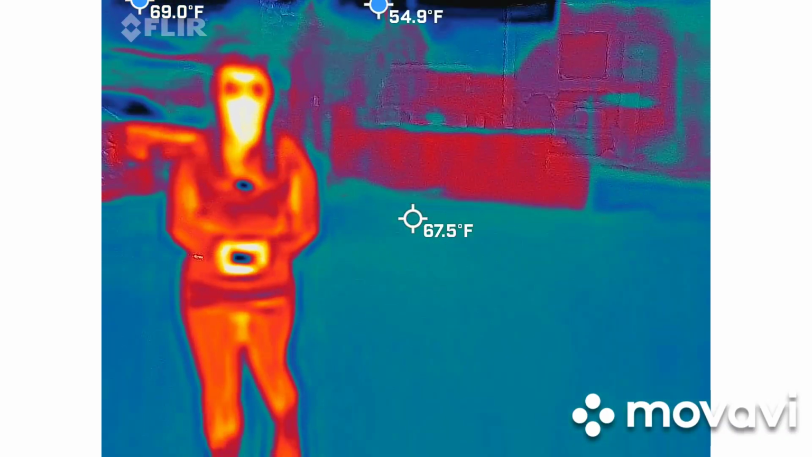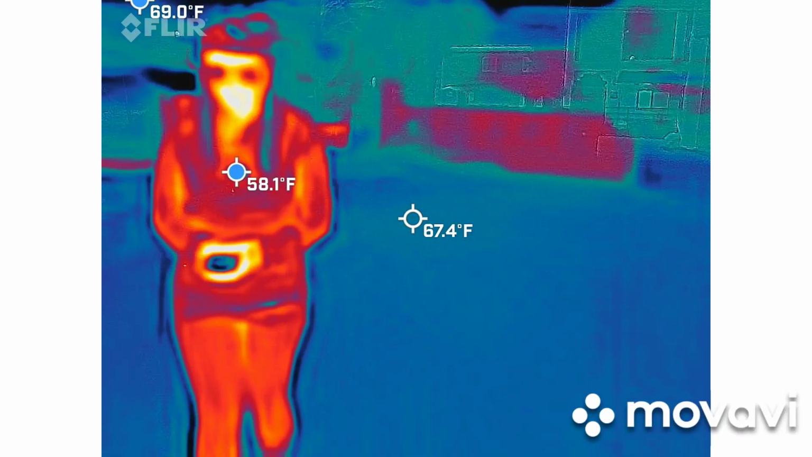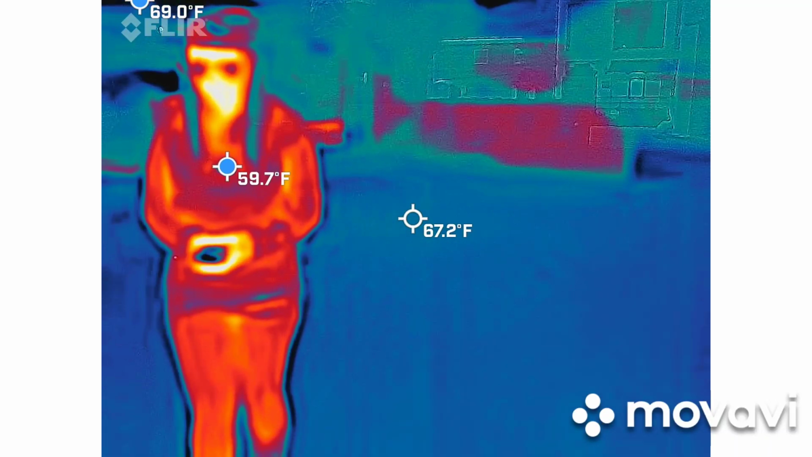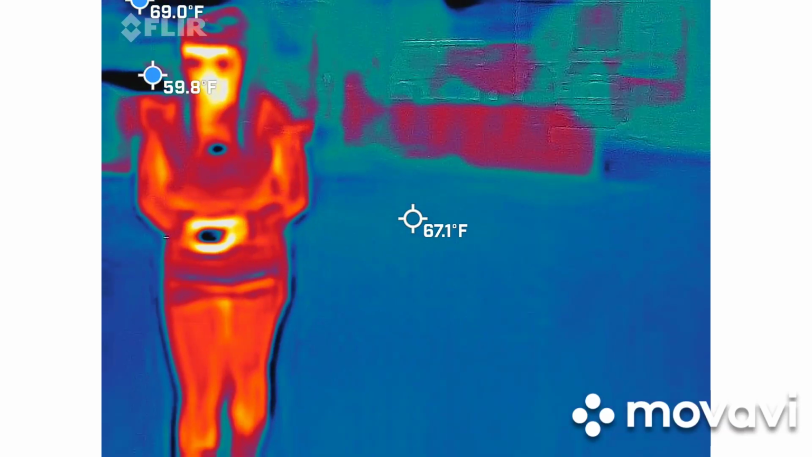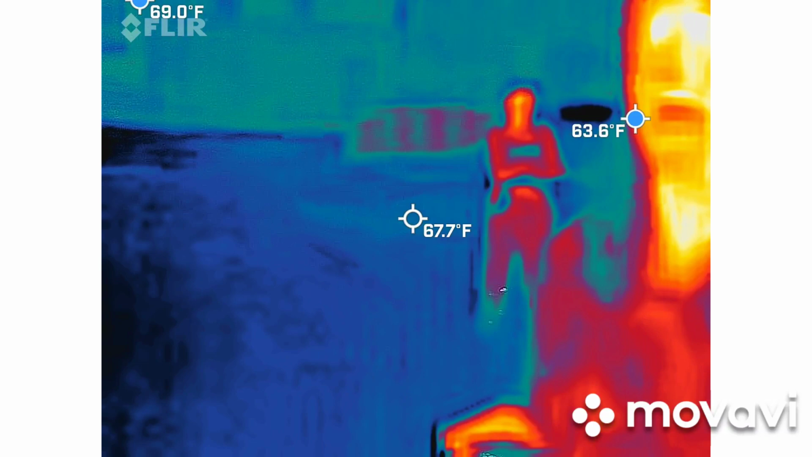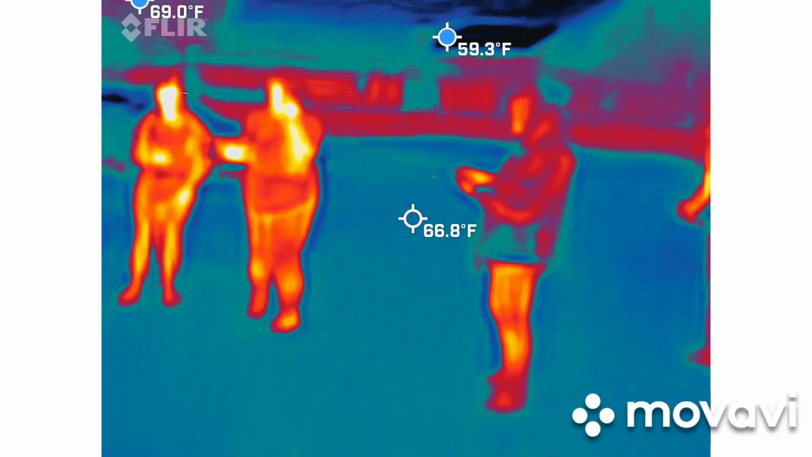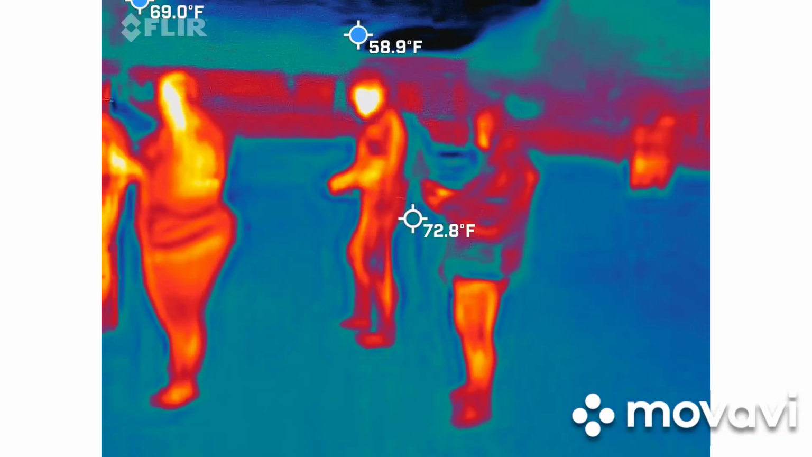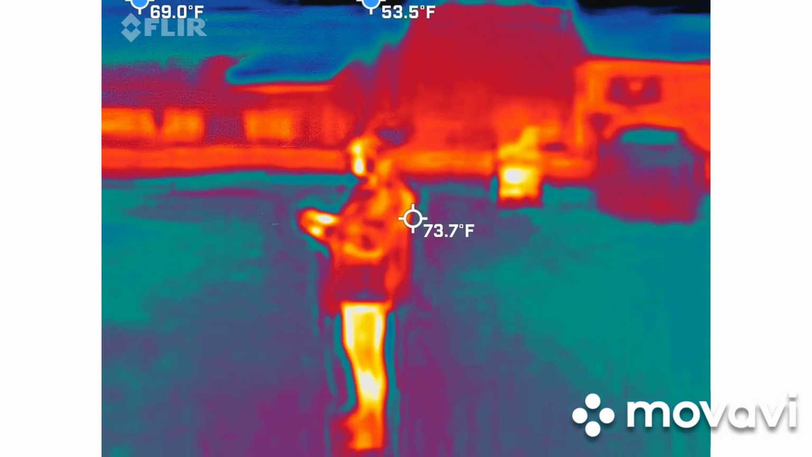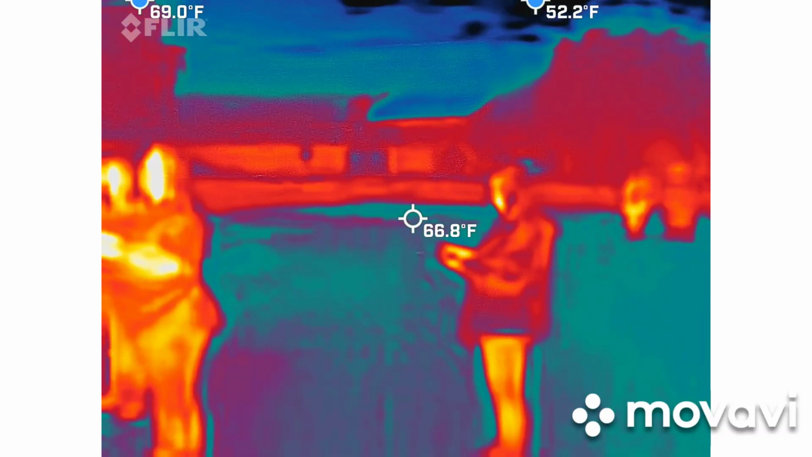No, I'm just trying to keep somebody in frame, because he said try and keep a heat signature. So I'm just scanning the parking lot, making sure one of you guys is in frame. If we don't show heat, then we're dead, right? Yeah, vampires. Oh, we're by a church. I smell a lot of garlic. I don't think vampires will be around.